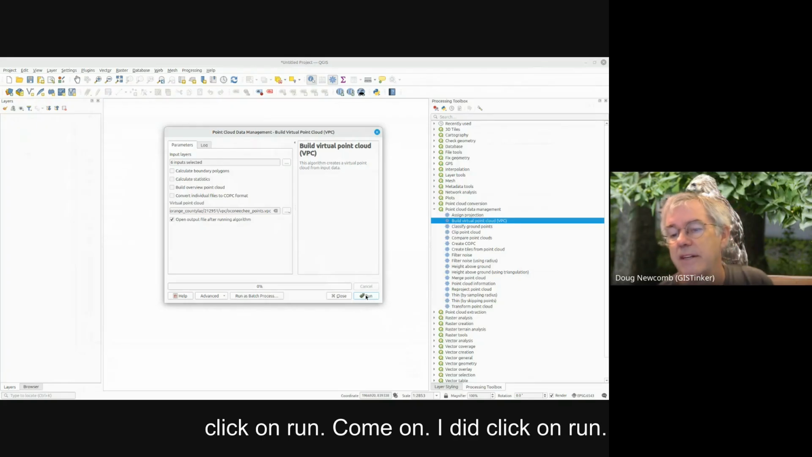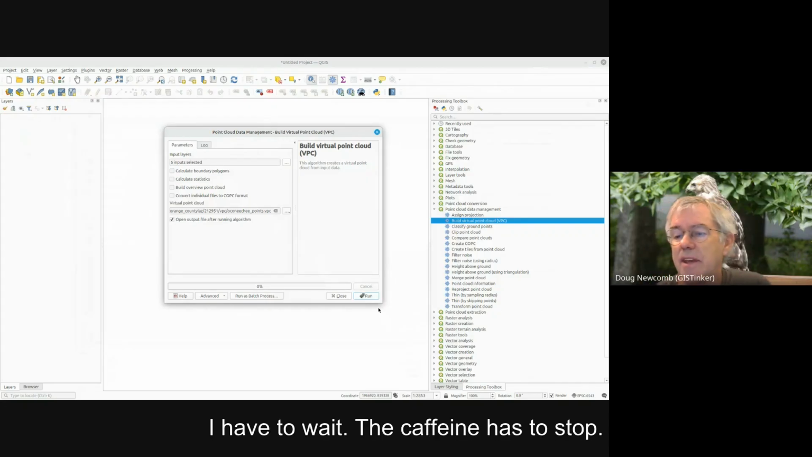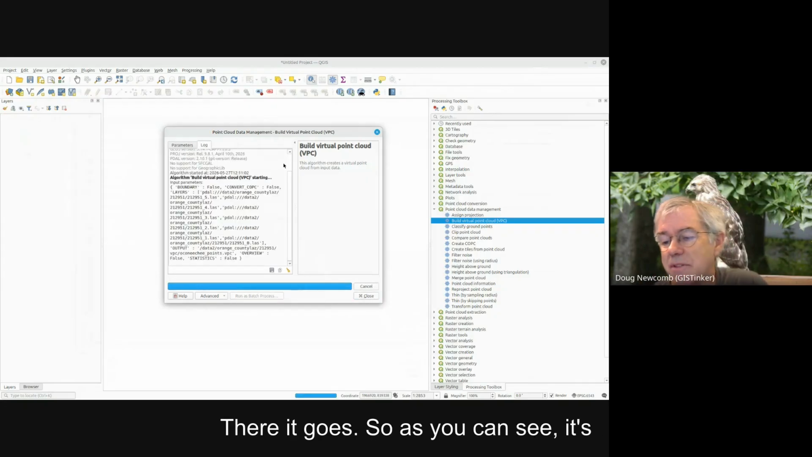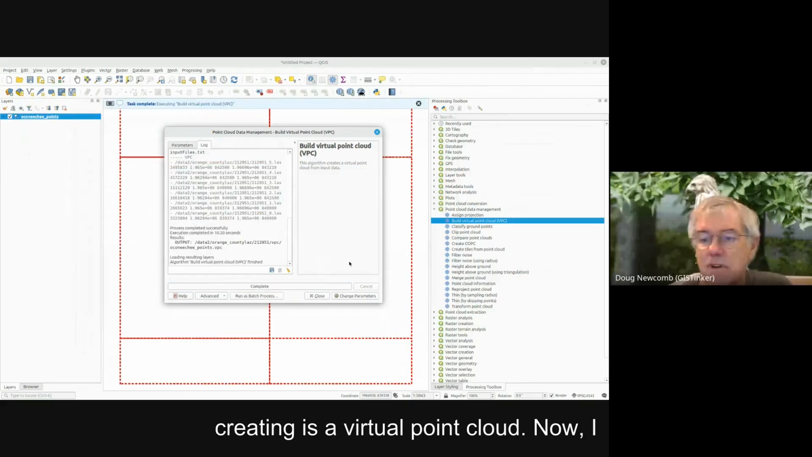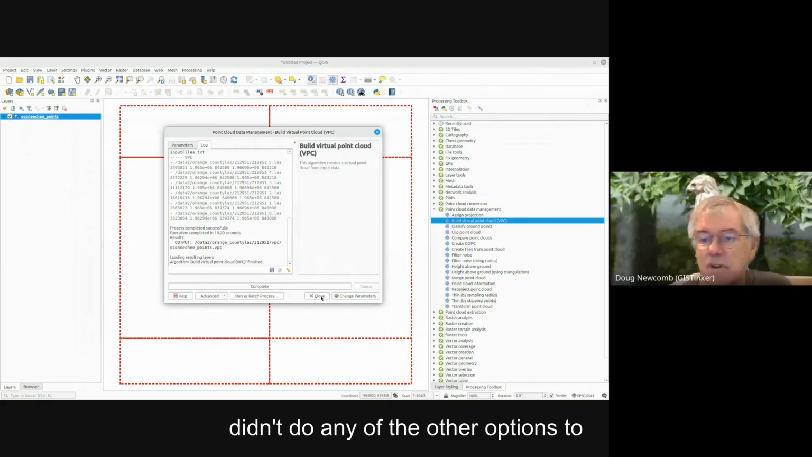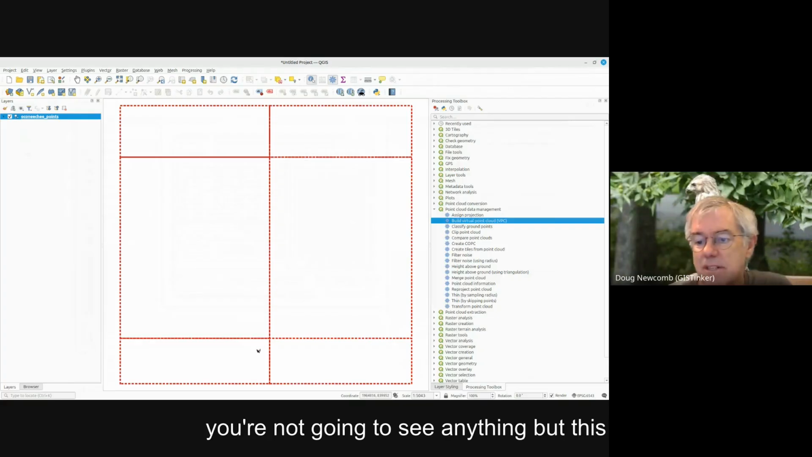Come on, I did click on run. I have to wait, the caffeine has to kick in. There it goes. So as you can see, it's looking through and listing out all the LAS files that it has. And then what it's creating is a virtual point cloud. Now, I didn't do any of the other options to convert to COPC on the fly, so you're not going to see anything but this boundary right here.